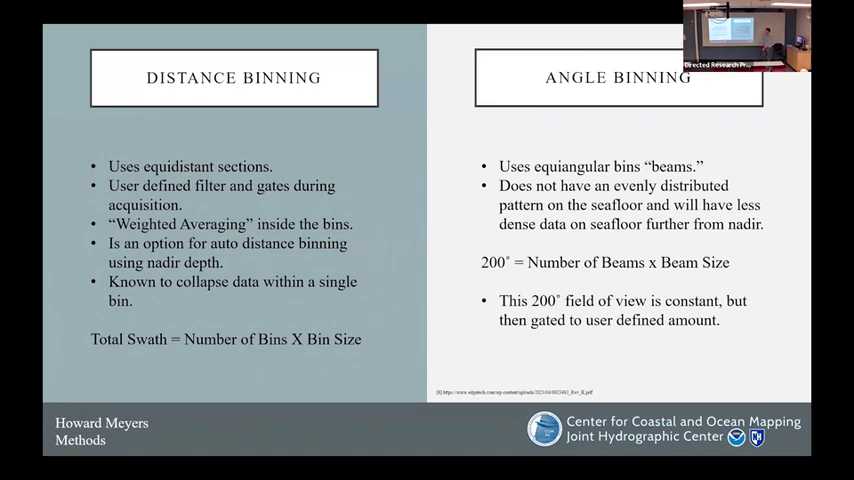The other option is an equal angle bin. You can think of this as a beam from your typical multi-beam, even though it's not exactly. This has equiangular bins that again will be used to produce those soundings. As it's equiangular, this does not have an evenly distributed pattern on the seafloor. And so you'll have less dense data further away from the nadir.